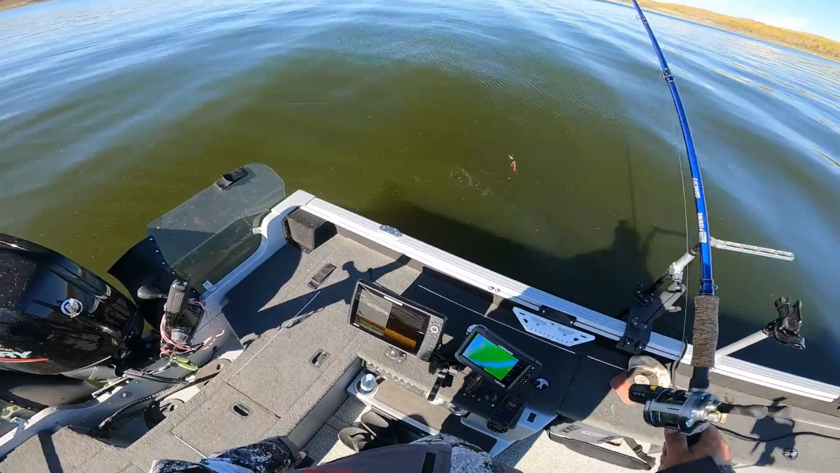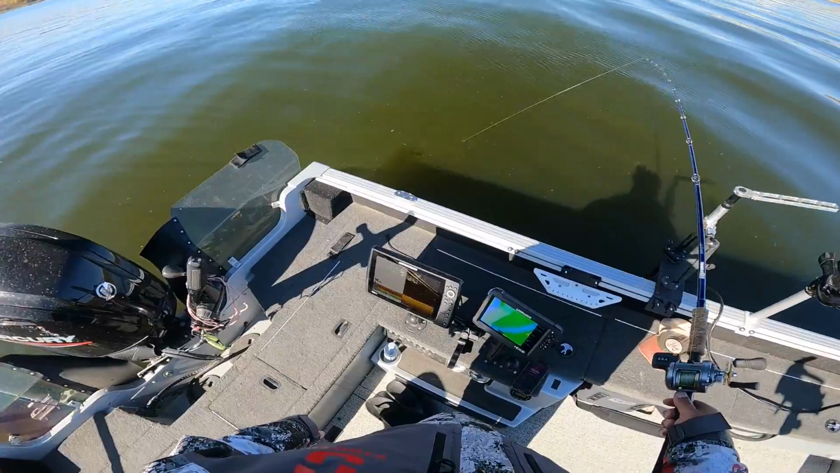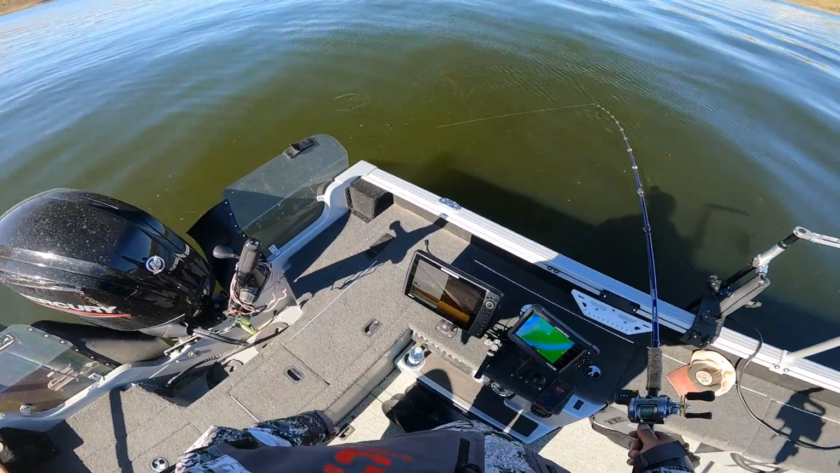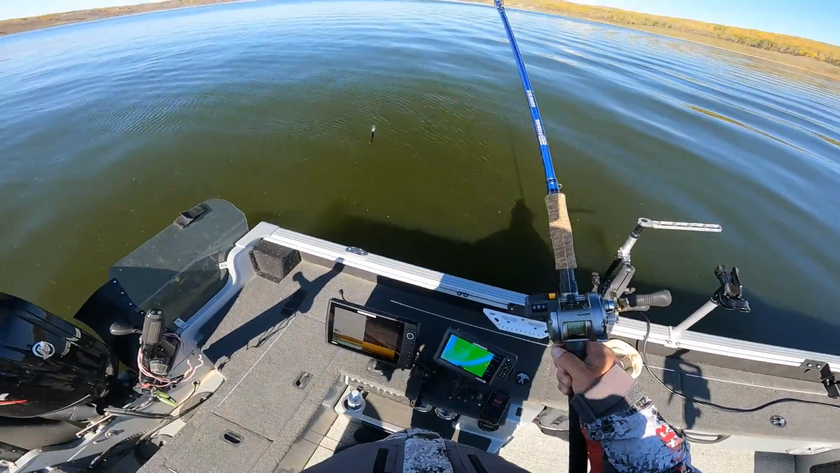I always used to use a lot of Reef Runners back in the day, but you'd always have to hand tune every one right out of the box. Now they hand tune them before they package them. They're ready to go. So like I said, 20 pound braid, 300 size Shimano Dakota.